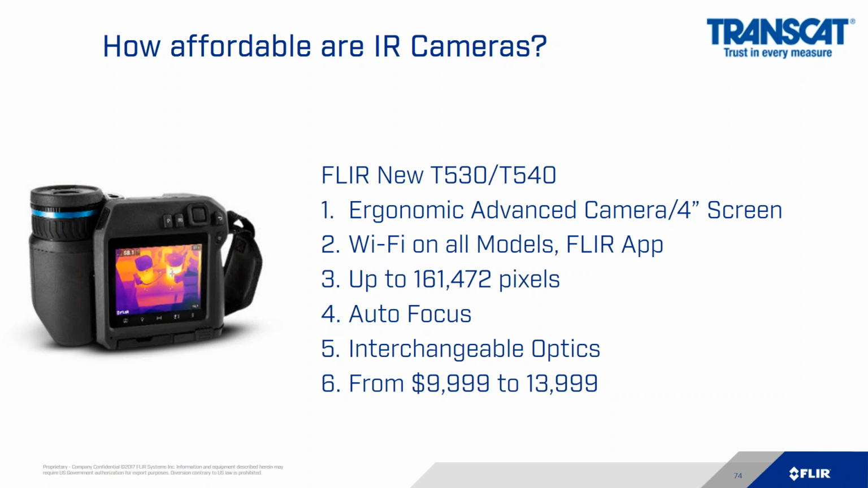It has all the same features of the EX E75 through 95, but it adds that ergonomic advantage that makes infrared imaging so much easier if you are looking for a professional thermal imaging camera. Pricing on this camera ranges from around $10,000 to $14,000.